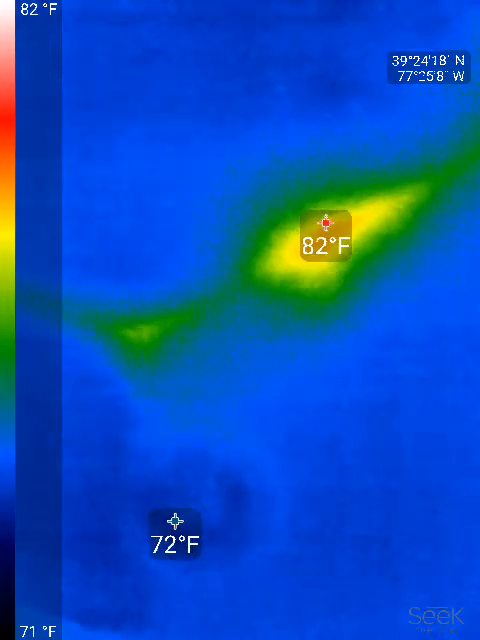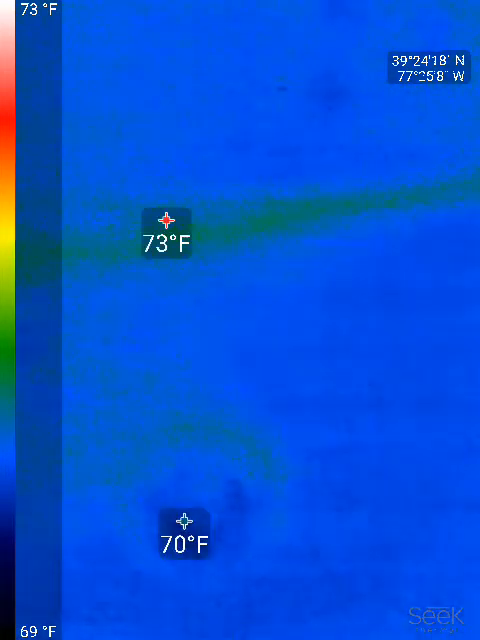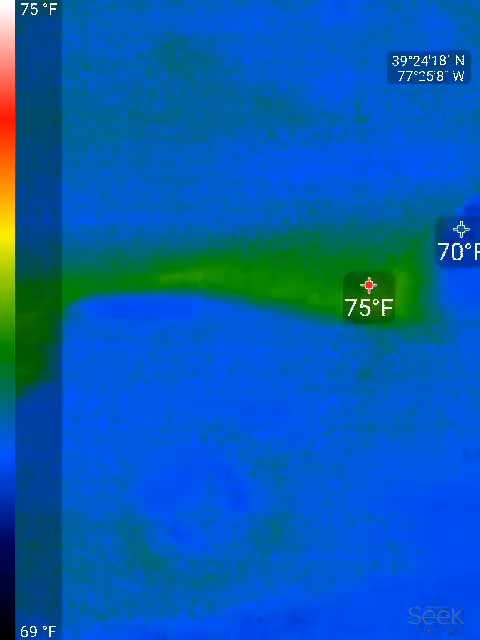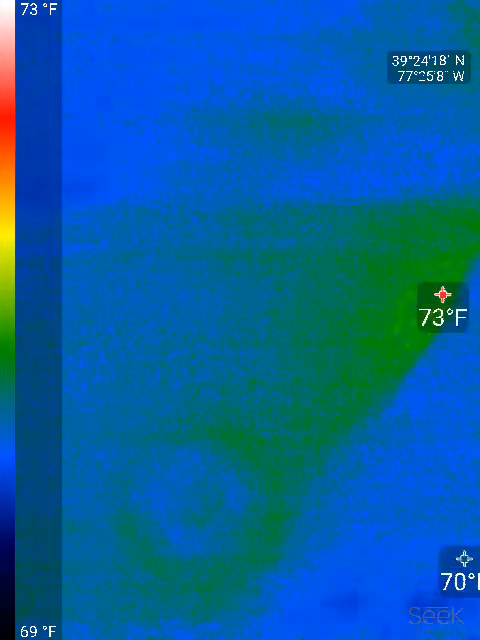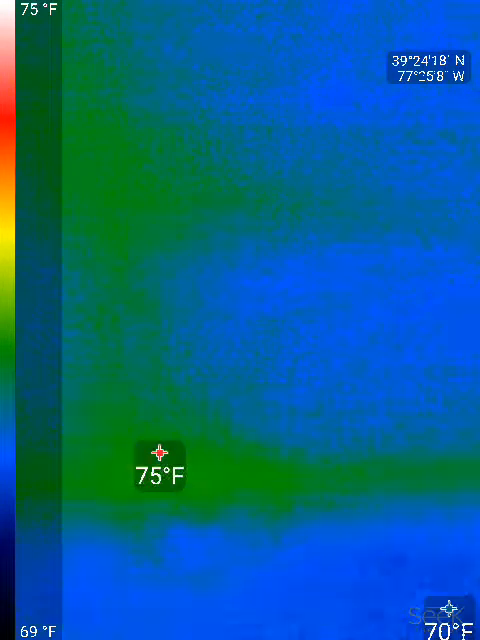So here we have, probably due to the attic access and the insulation there, it's the ceiling of the nursery closet. Here's the exterior wall. So this room looks pretty good.